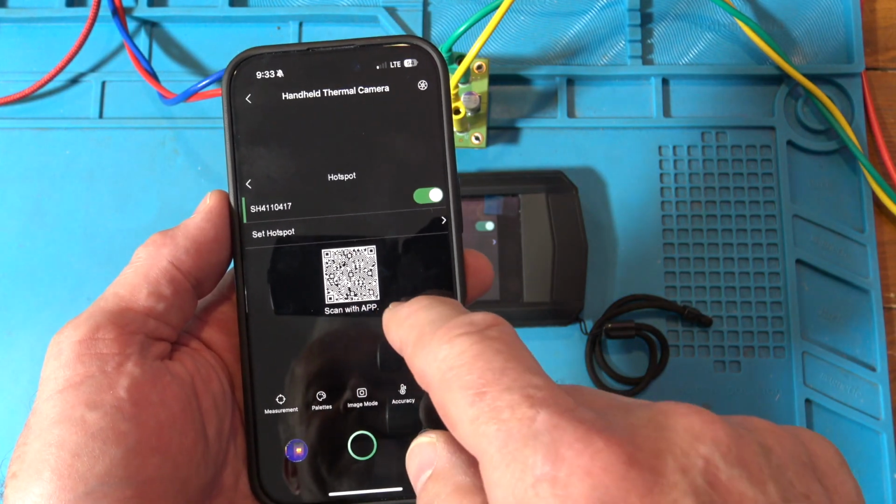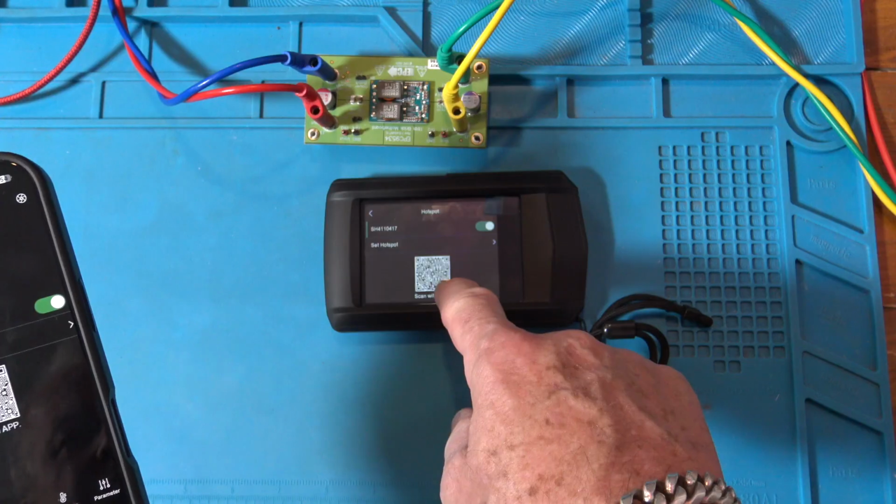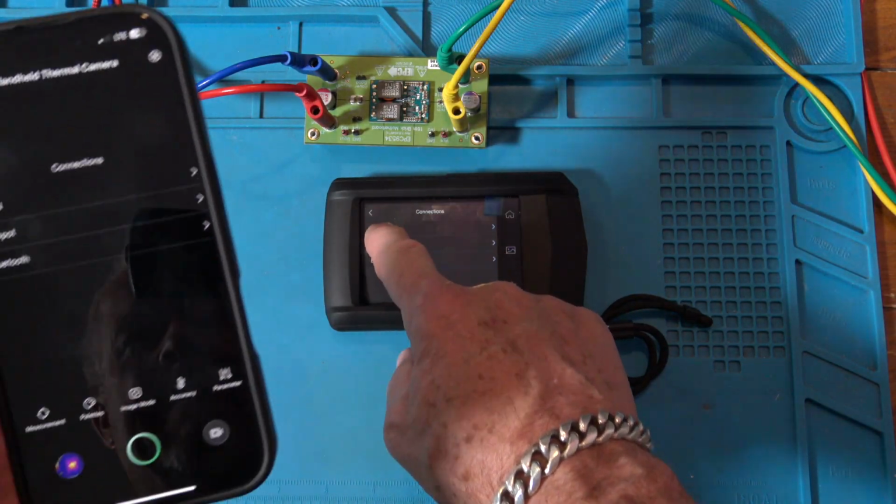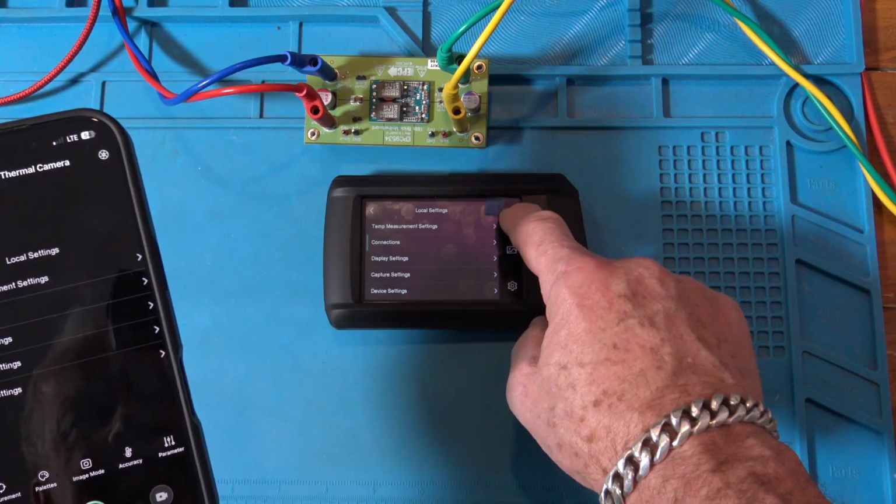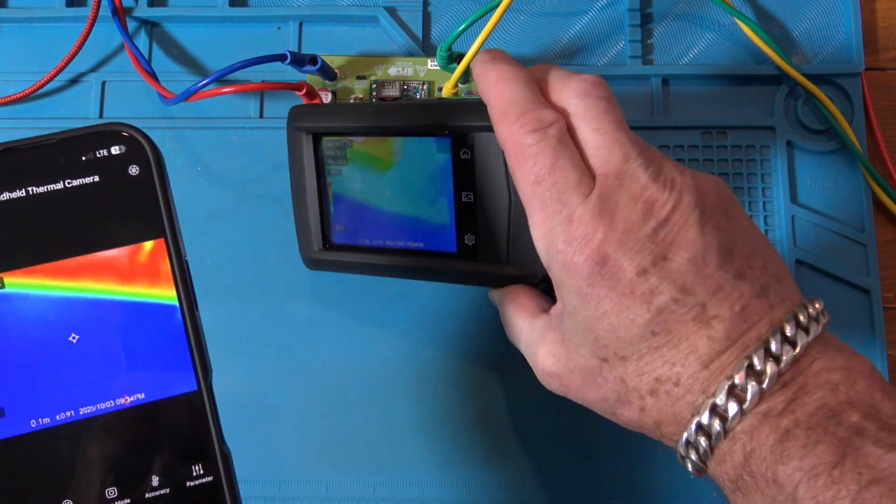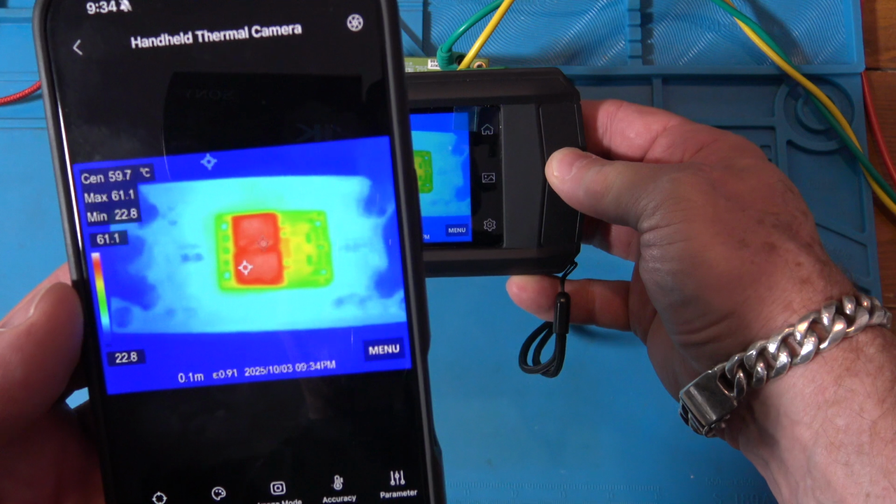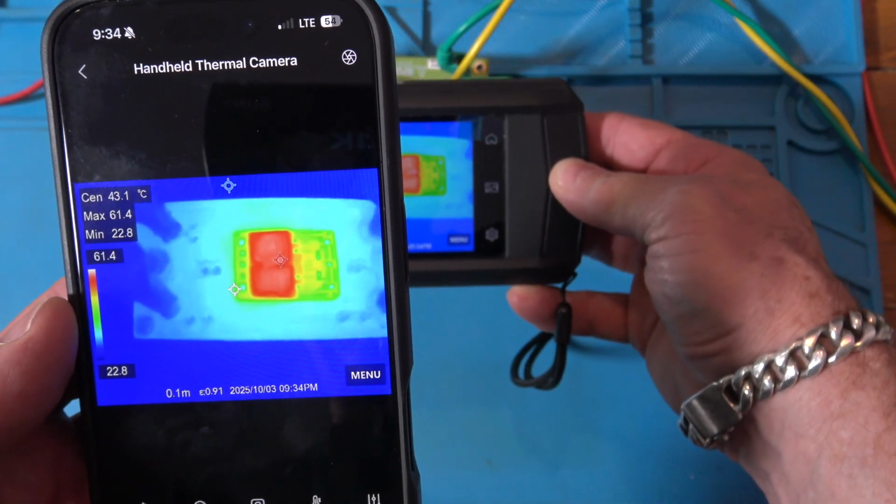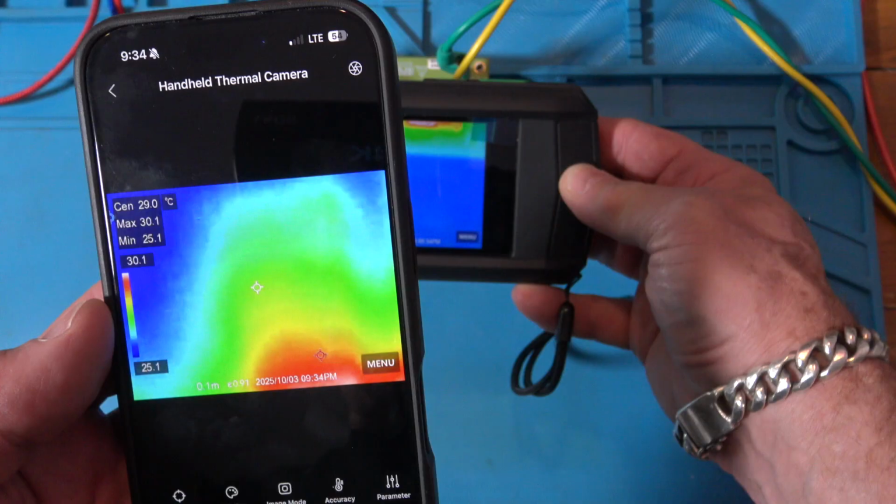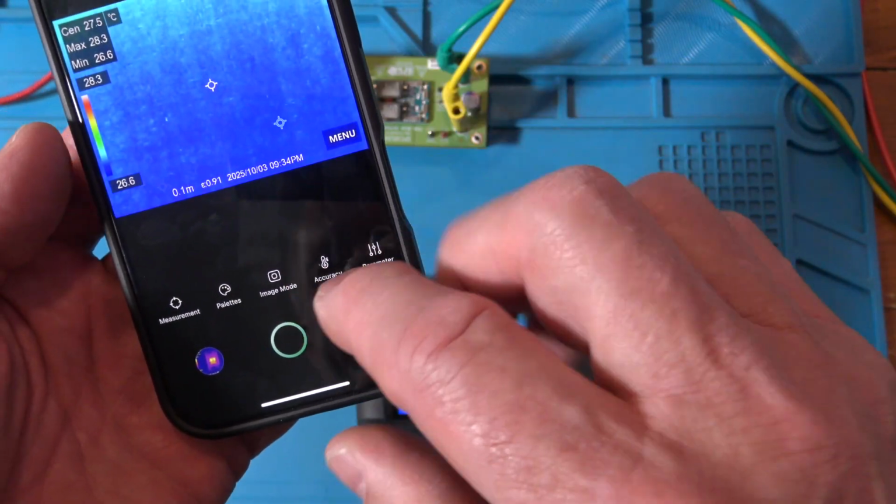Okay, so here's the thing I just scanned. Well, all right, so guys, what I'm looking at right now is what's on my camera. So let me go backwards, see? I'm going back. I can just hit the home button, and then I go up and look at the board, and that's what it's looking at right now. I turned it off, turned it back on, so it's just starting to warm up. So yeah, there's how easy it is, and that's what it would look like on your phone.